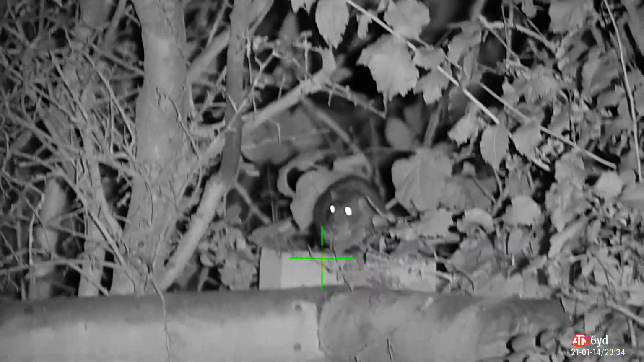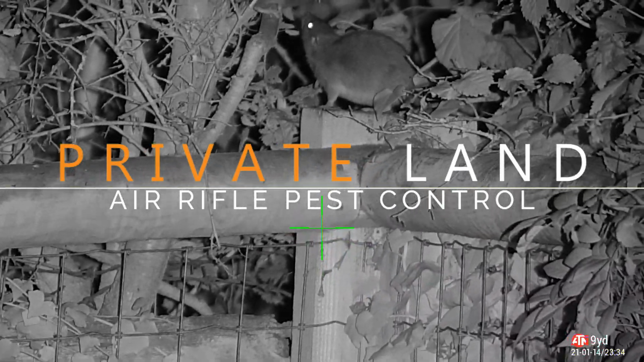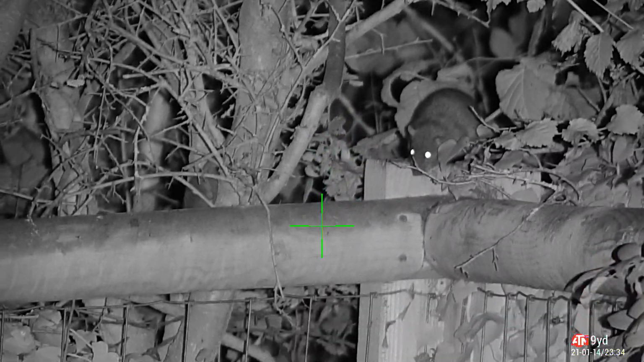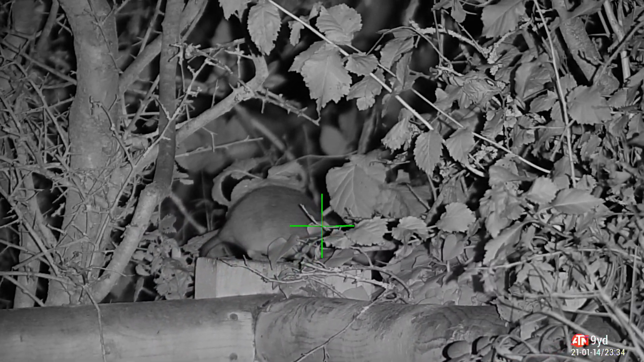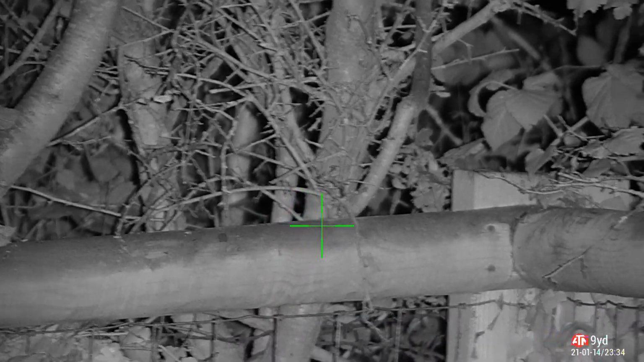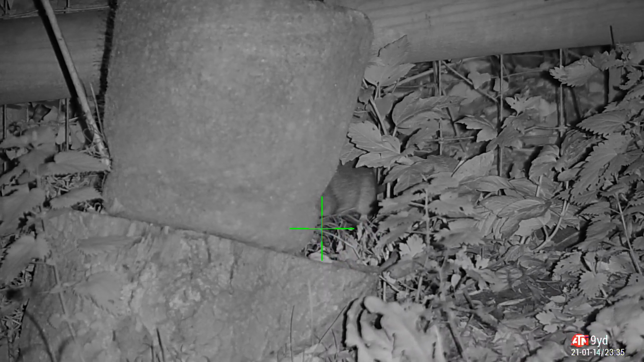Okay, we're just going to jump across to the private property. Now, I just have to watch here unfortunately because the angle I'm at, I am going to be shooting out towards the road. And you could hear the traffic going past there. But I'll soon move around, get myself sorted, and get down and take a shot on this bad boy.